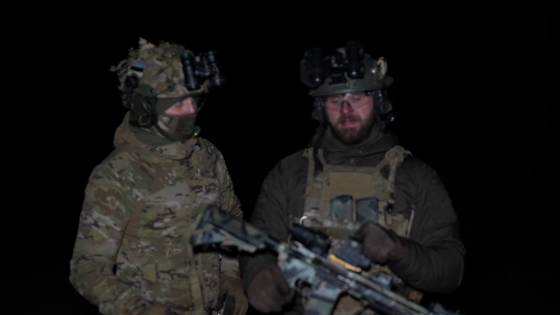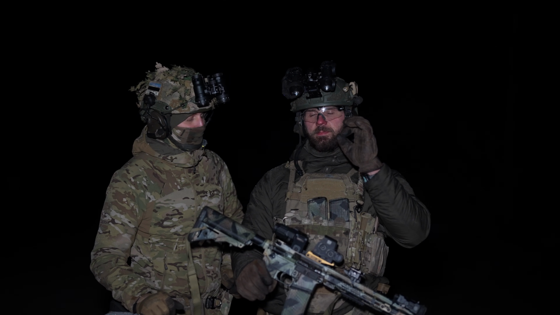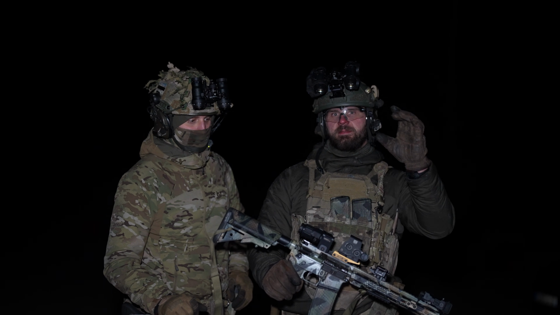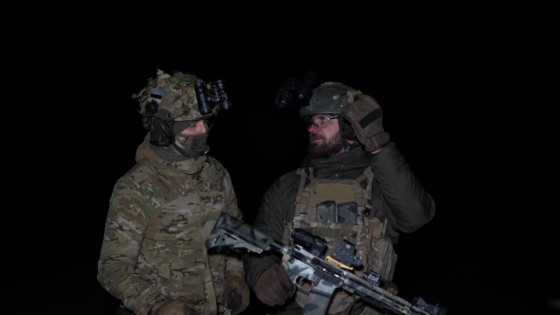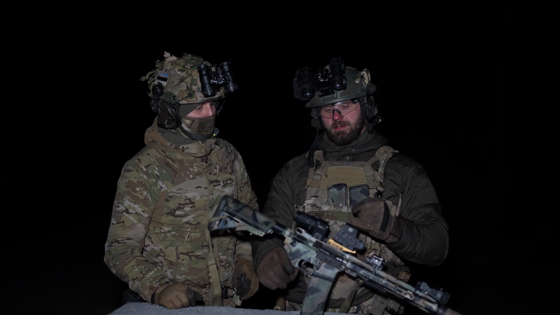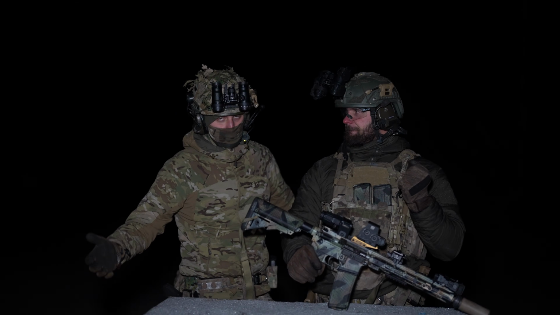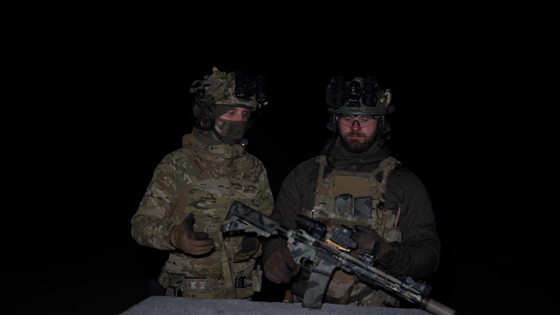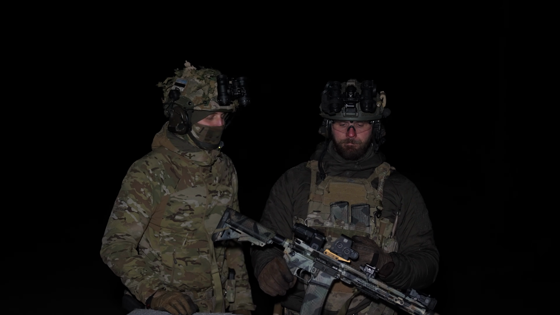So this one specifically is the single dot. Most Eotechs that people run have the circle dot, but for night vision, even in night vision mode, that might be too much light coming into your device. So I prefer the single dot like this one. But it's a question of taste. Some people prefer the circle dot, some people prefer the single dot. We sell both of them, so pick your poison.